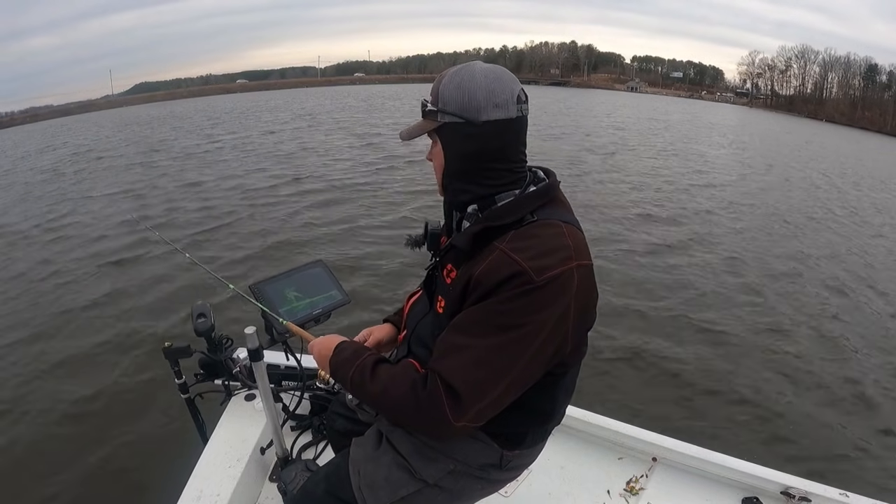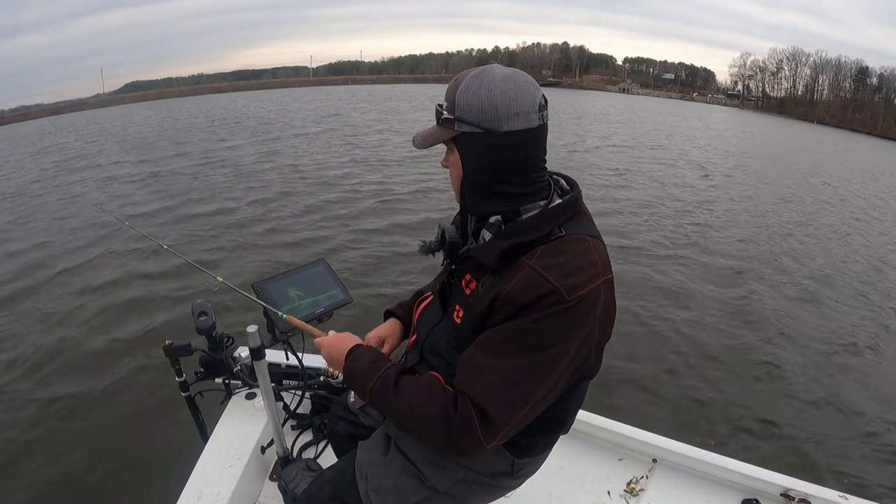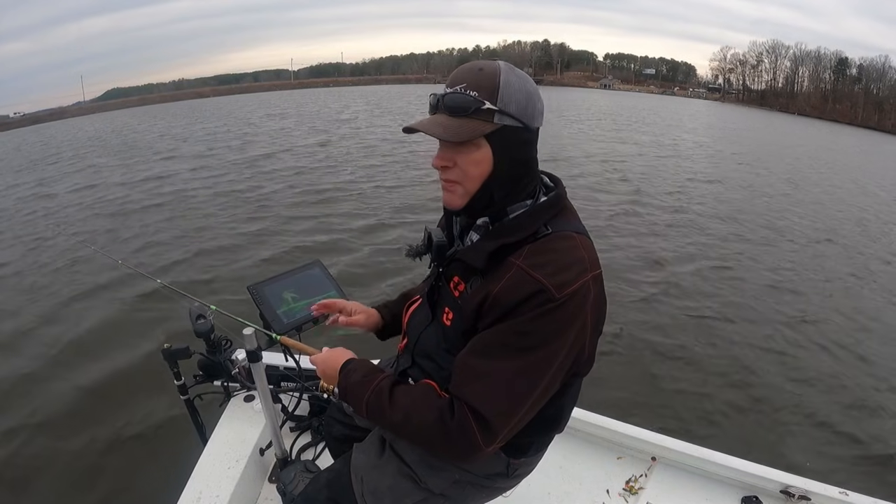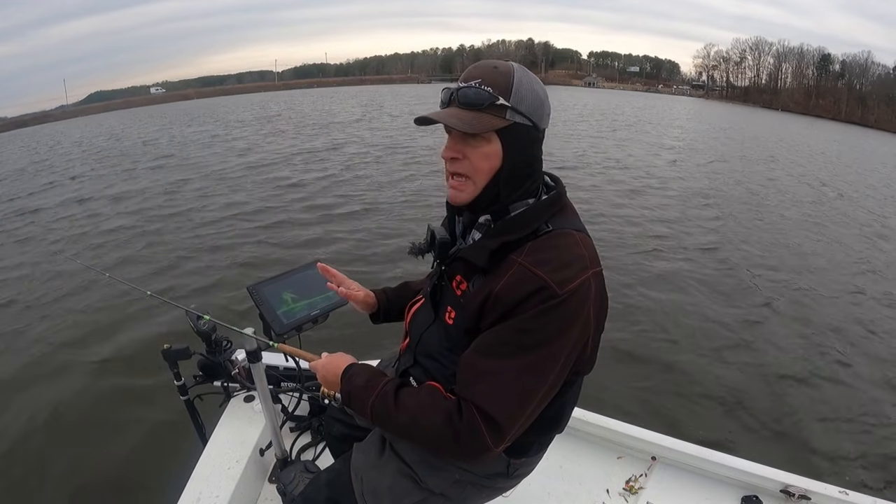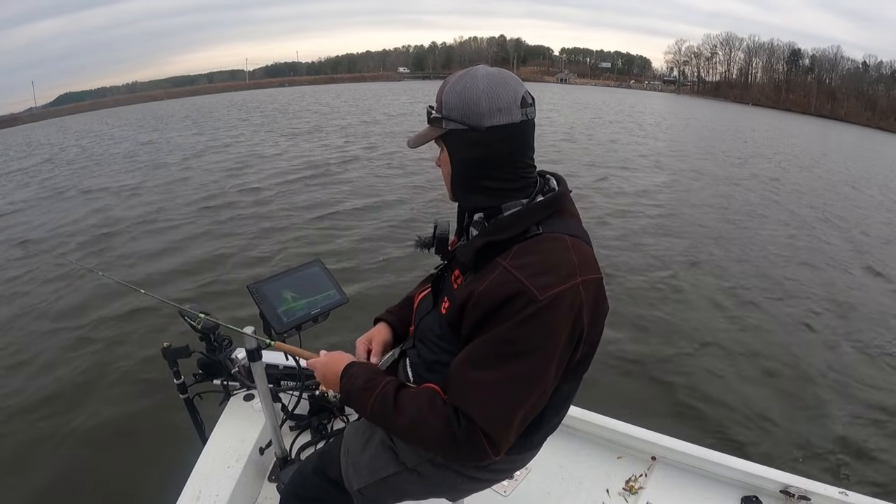So it's sinking probably 2 foot per second. And so, of course, when I know it's sinking like that fast, I have to accommodate for it. But it gets me down in the strike zone a little bit quicker.